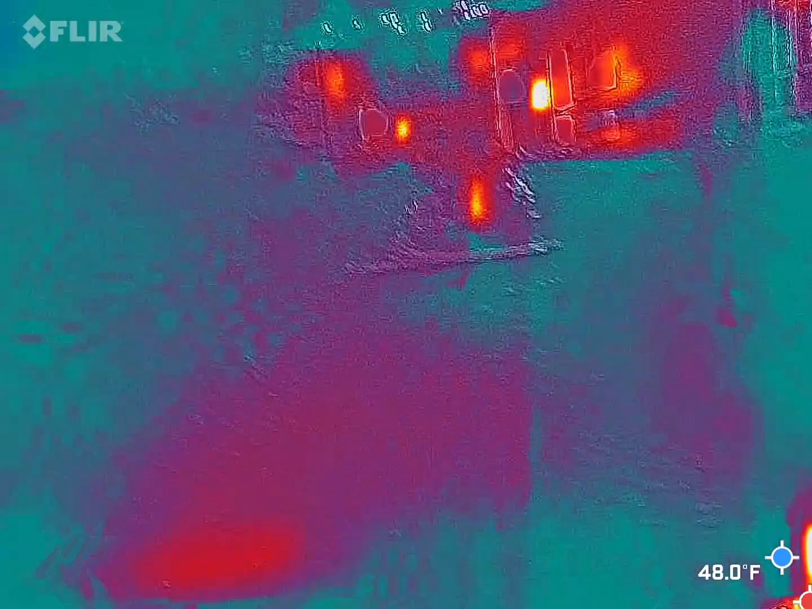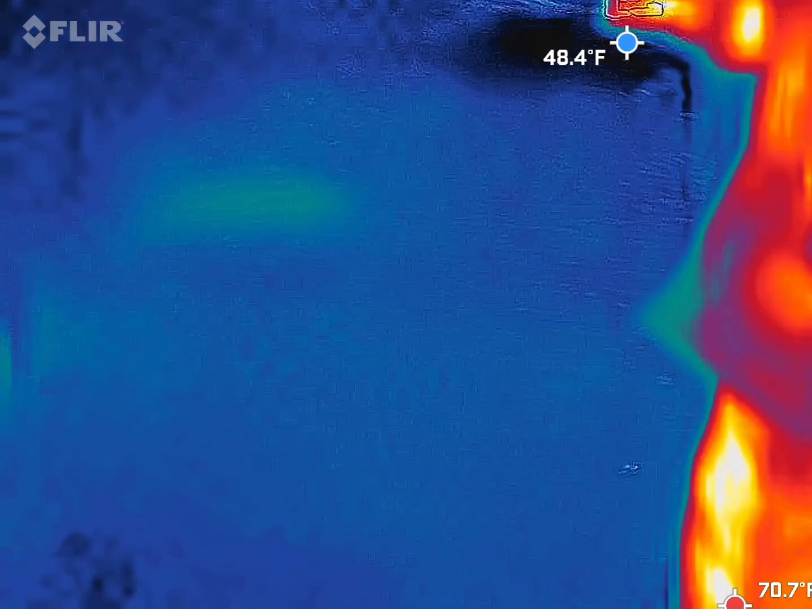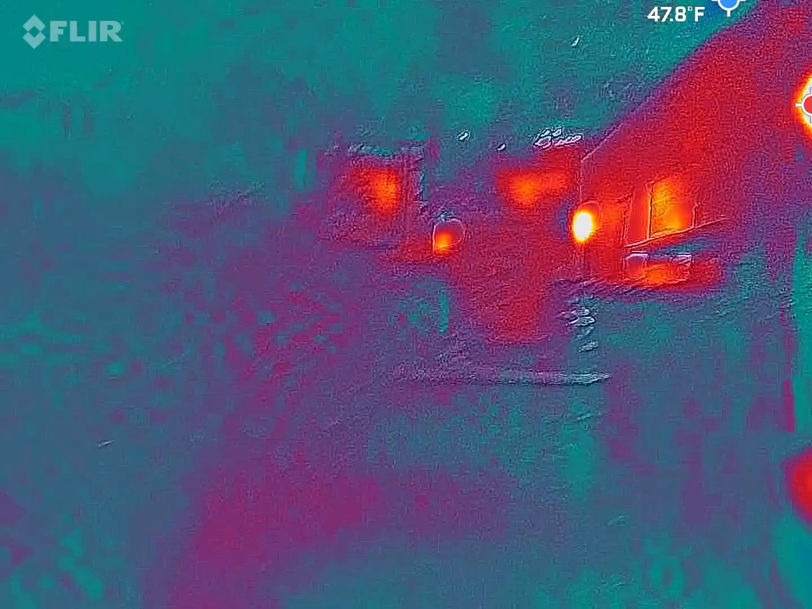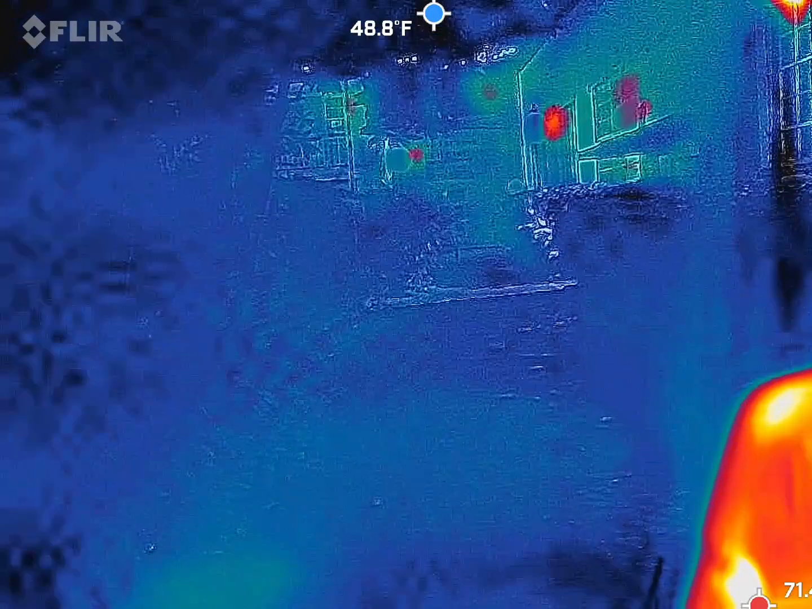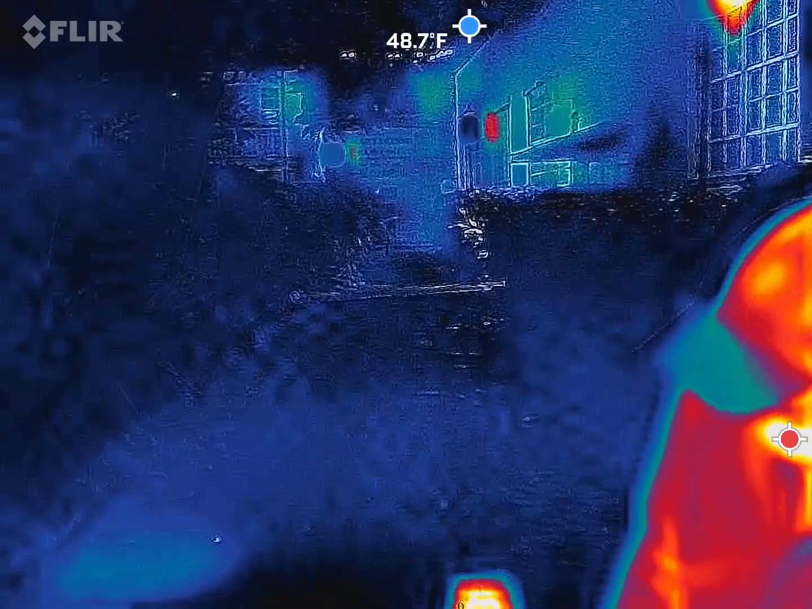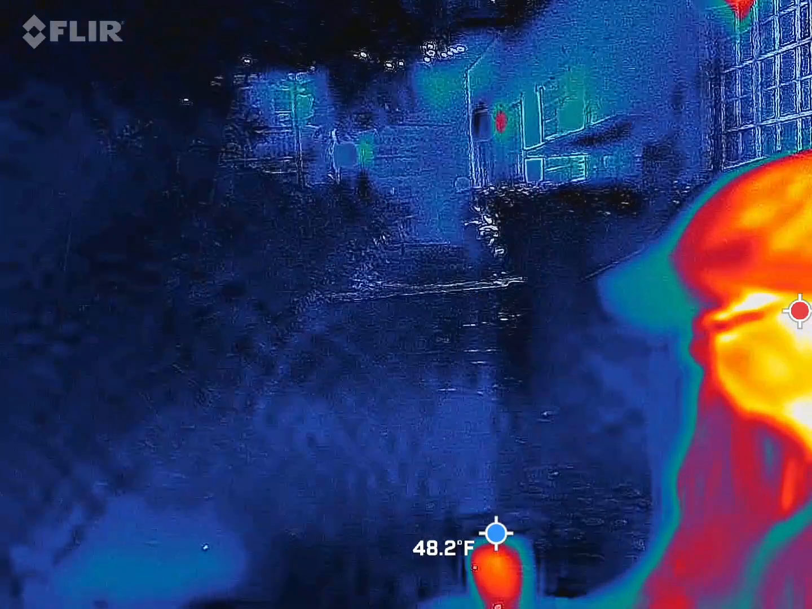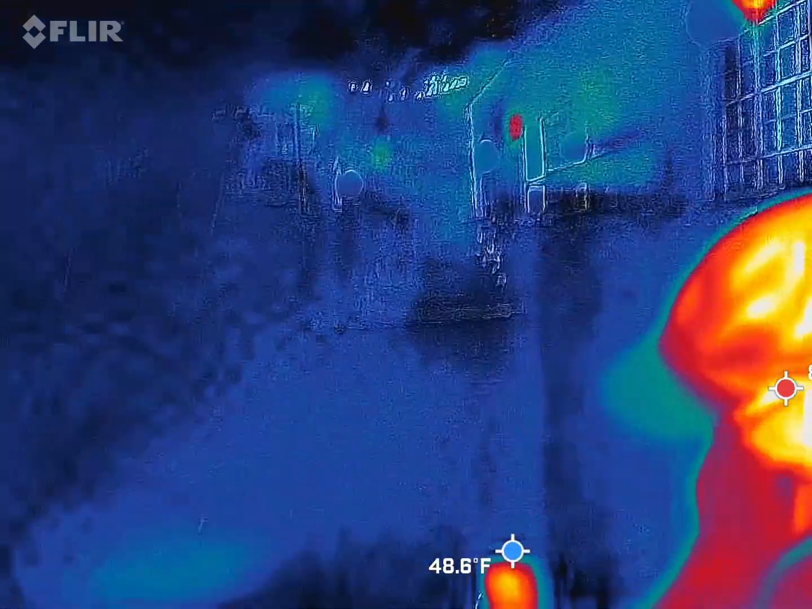Right there, right there. Oh, that's just a street light. Okay, yeah. Well, at least we caught somebody walking in the distance. All right, that's good. You're mainly catching the street lights from that one. You see the forms come out. That's one over there. You guys would have caught that for sure in the background. This does have a certain range to it, so I would need to be further down there to catch it.